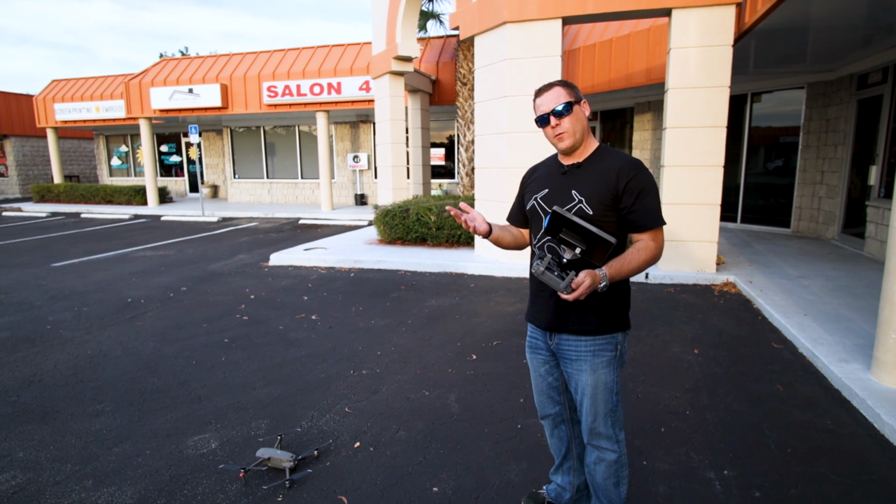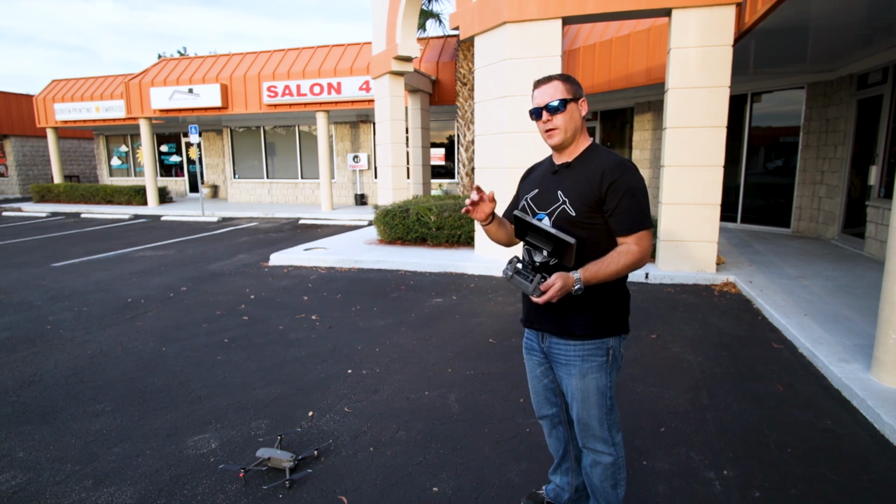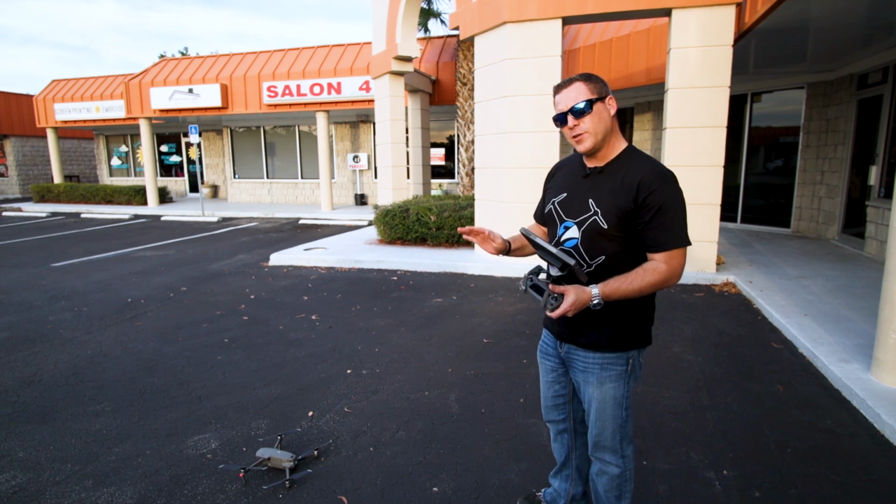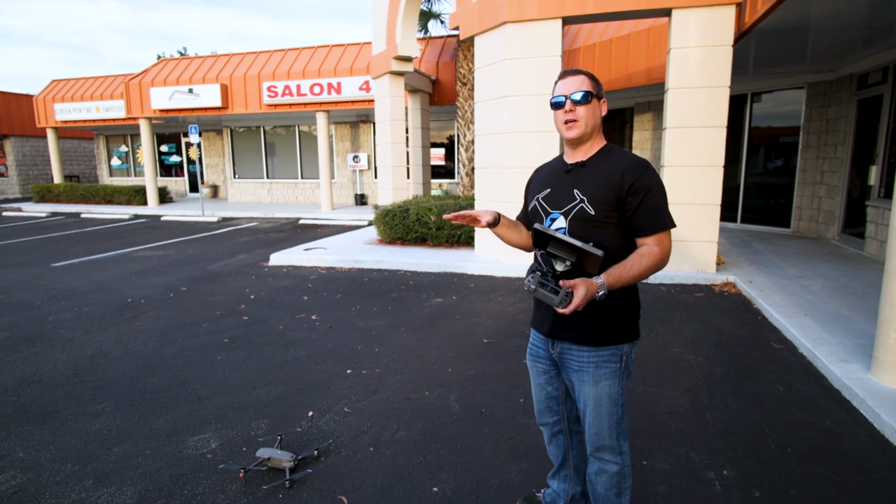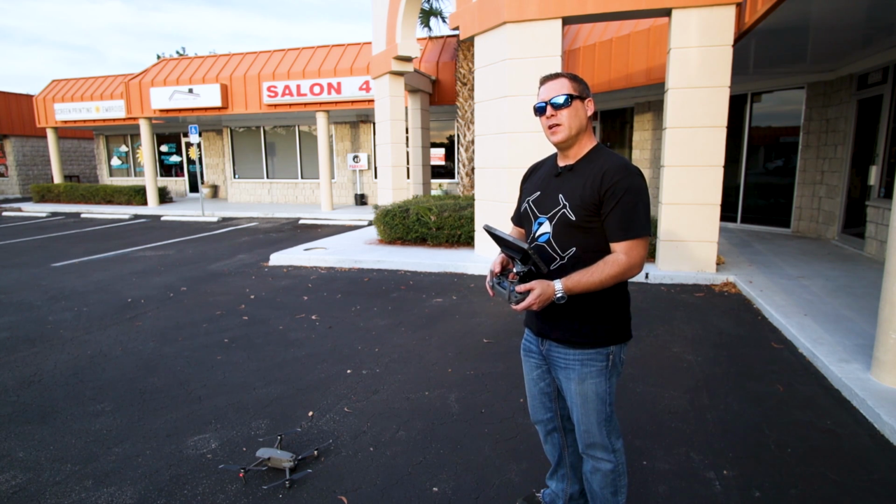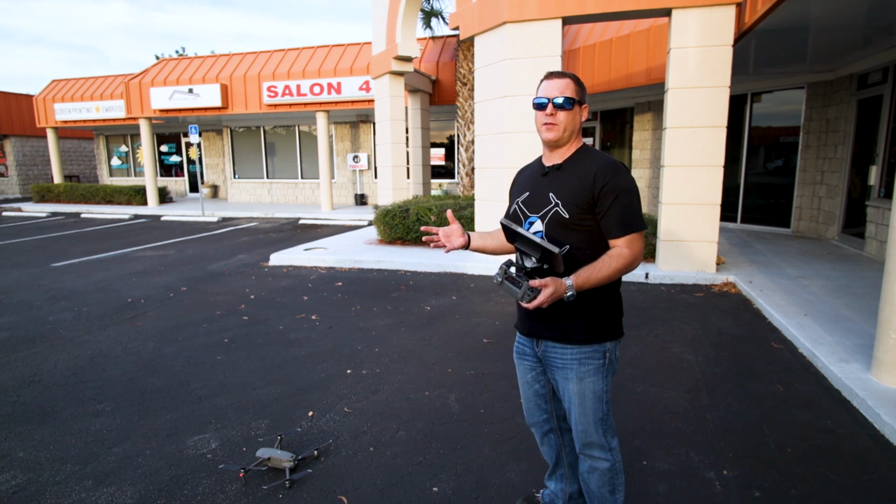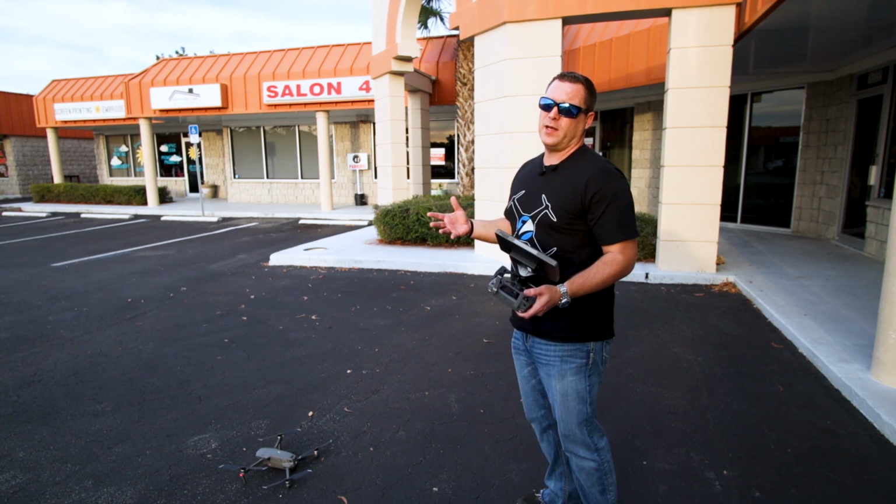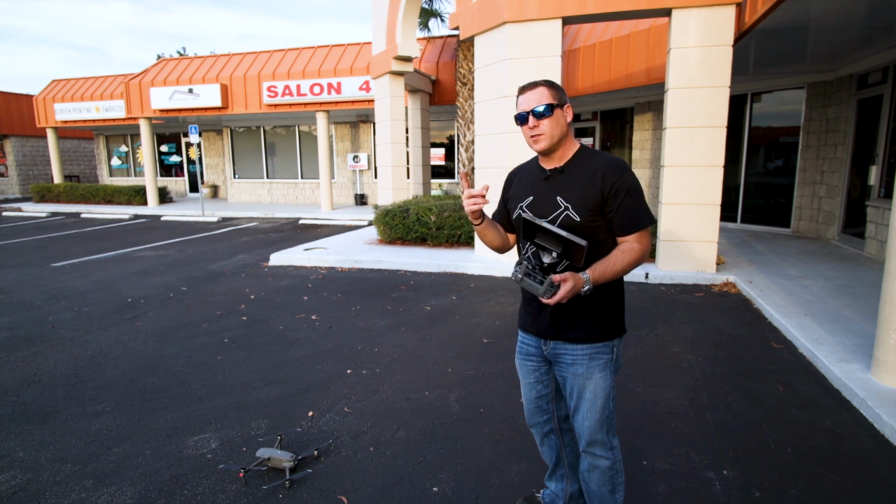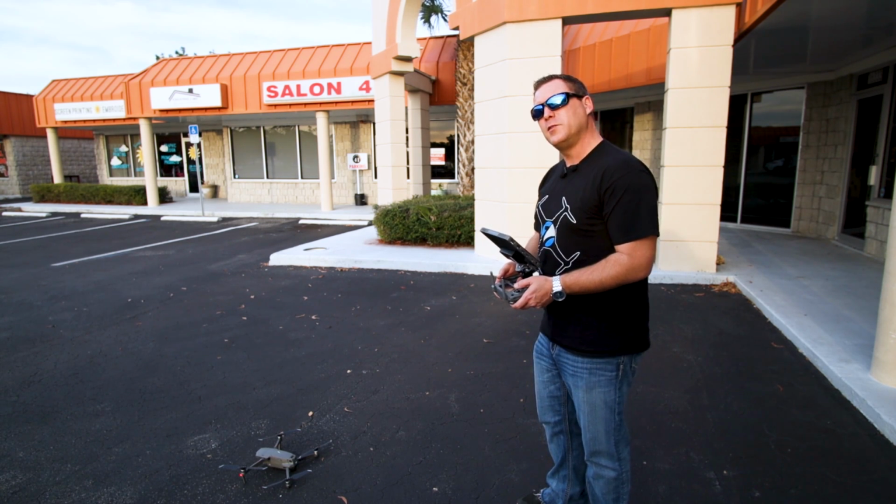So, okay, now that we have the M2 Enterprise Dual charged up and ready to go, we've got all the settings, the controllers linked up, everything's ready. I'm gonna take this off and show you guys just how stable this drone is. This thing is amazing. It will fly just like an M210. I will actually say that this probably flies a little bit more stable than the Mavic 2 Pro. The Enterprise, with all of the features that it has in it, is maybe one grade better than the Mavic 2 Zoom or the Mavic 2 Pro. So let's check it out.